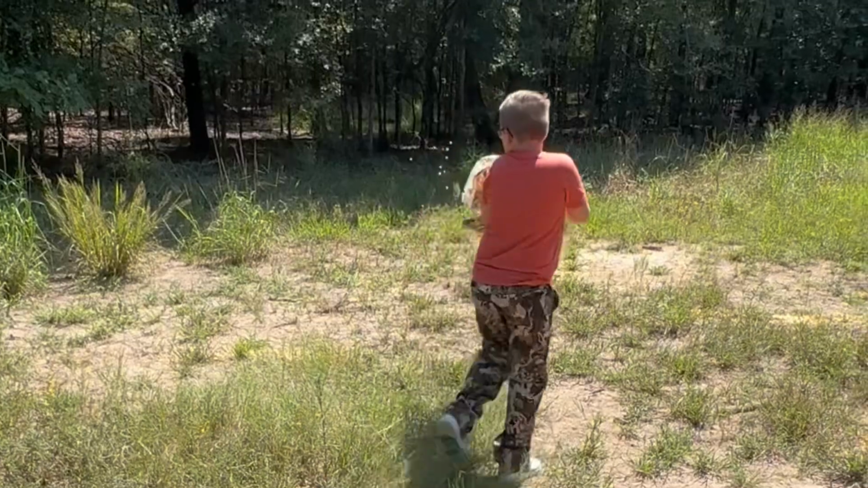Have not been able to hunt much due to the 6.5 and it being hot in Texas. It's cooled down the last couple of weeks. Had an opportunity to grab my boy out of school. I picked him up early, and we ran out to the farm to do some hunting.